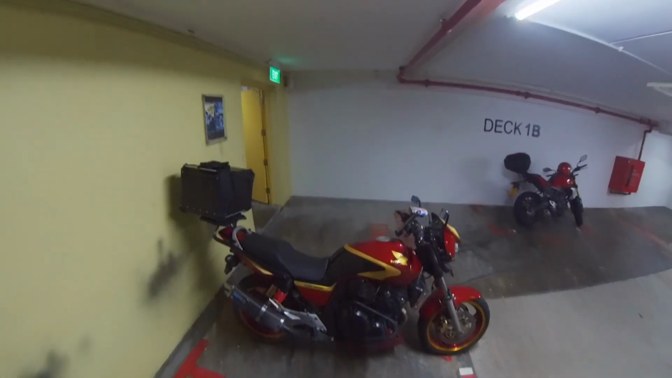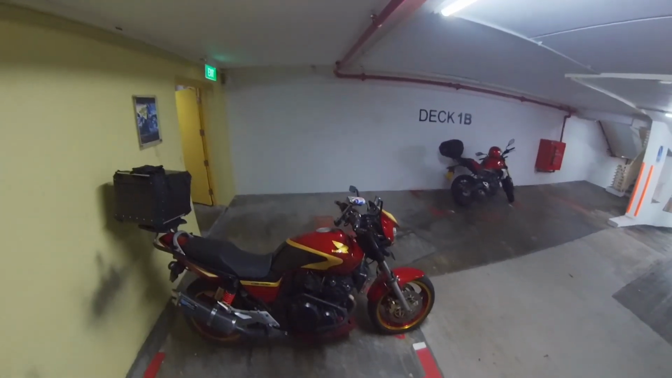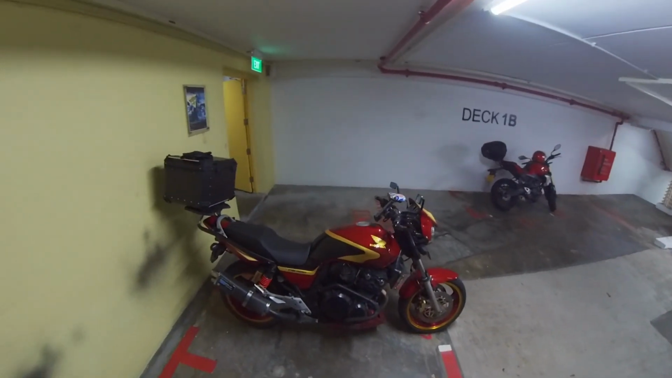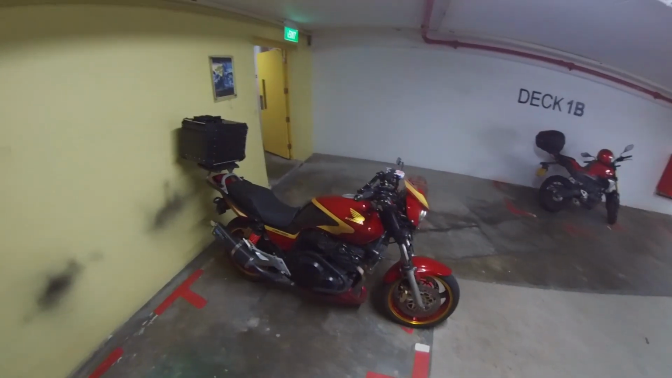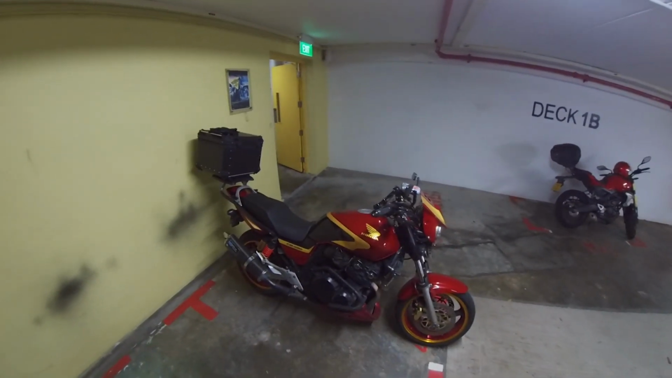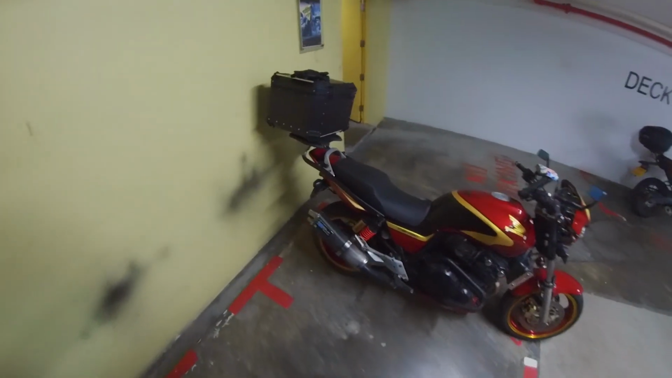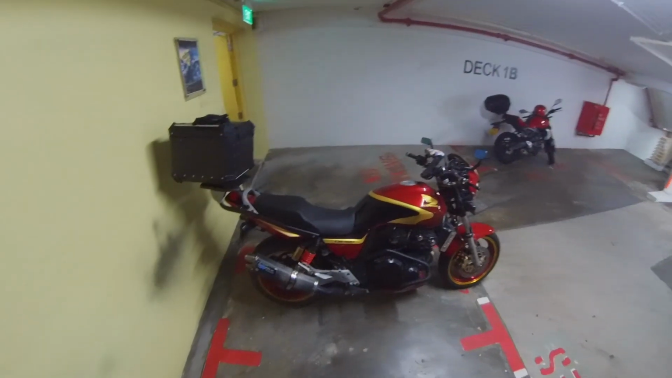So for today's video, I'm going to be doing a review on my Super 4. I'm going to do a night ride as well. Just to introduce you guys, this is my Super 4, a 2005 model of the CB400 Super 4. Mine actually comes with a blue flame exhaust right over here.